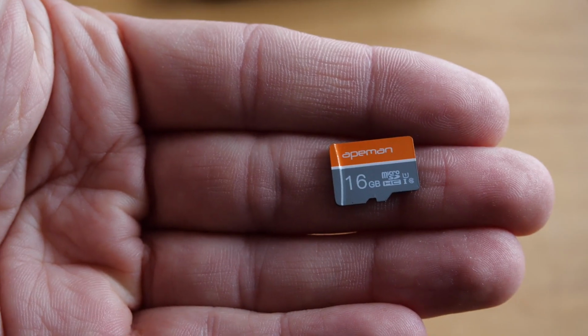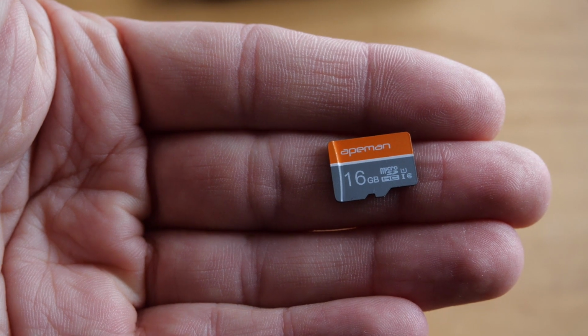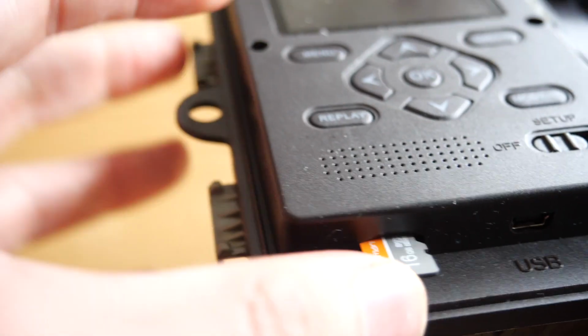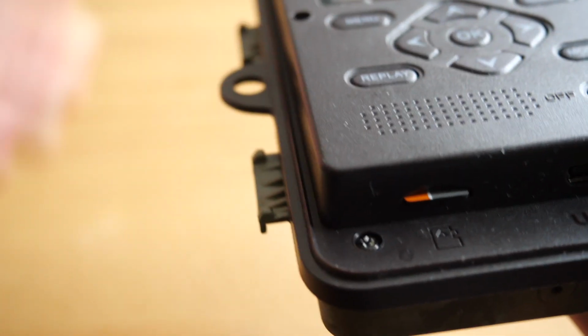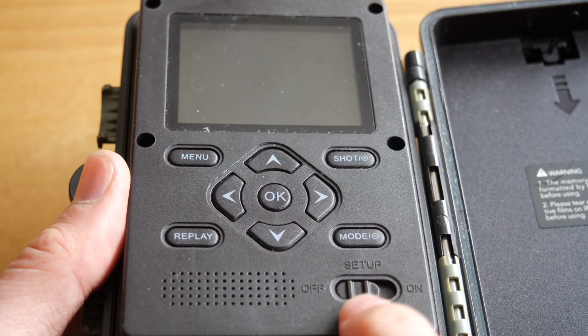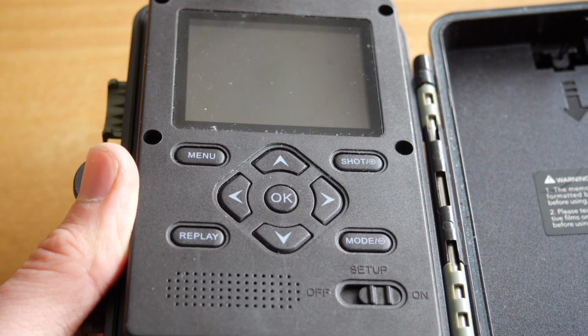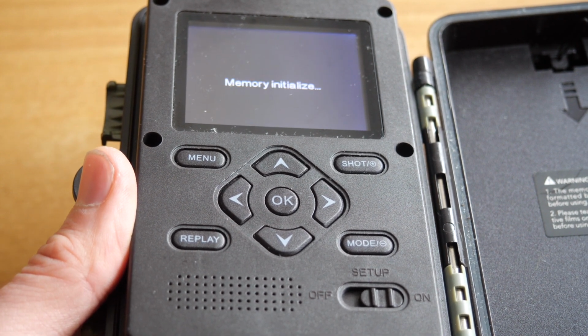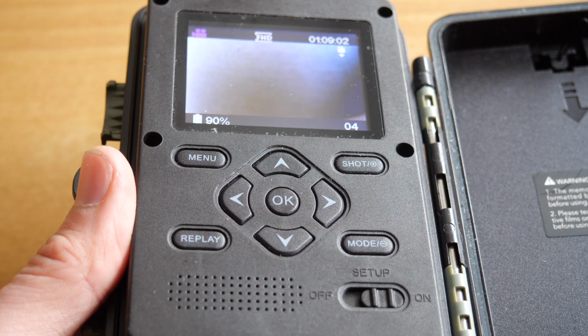Now Apeman also give you a 16GB micro SD, so this is nice and simple, and you can just push this into the camera, and again you'll hear a little click when you know it's secure. Now it's a pretty simple on-off setup, so off for off, on for on. When you're recording in the field, you just switch it on and away you go, it'll start recording straight away. You don't need to do anything else.